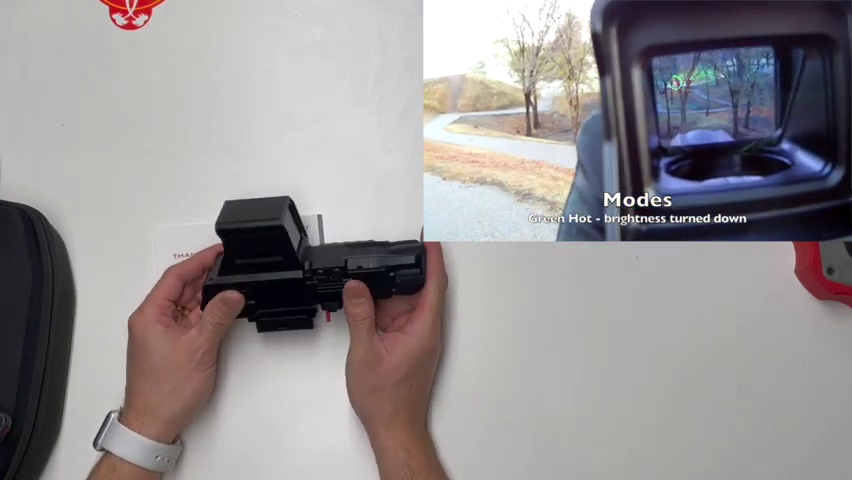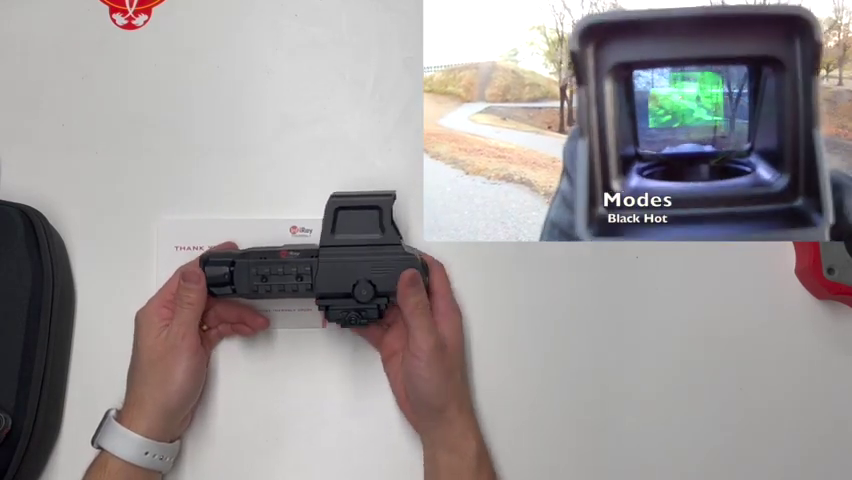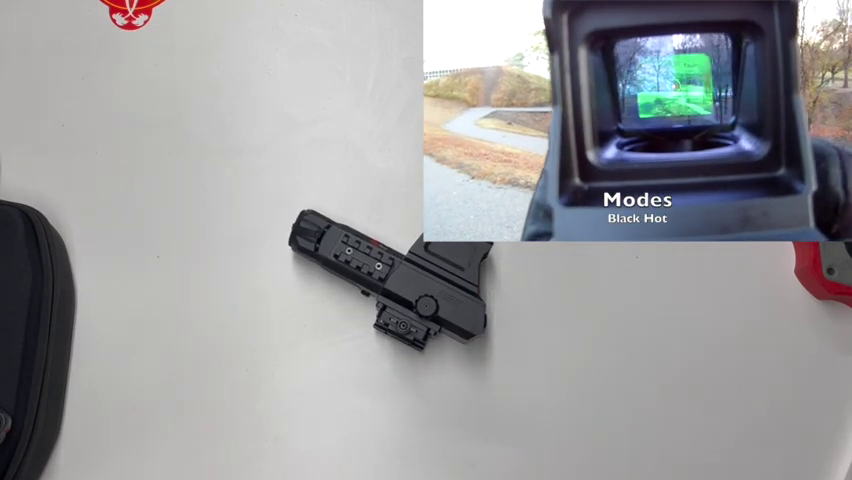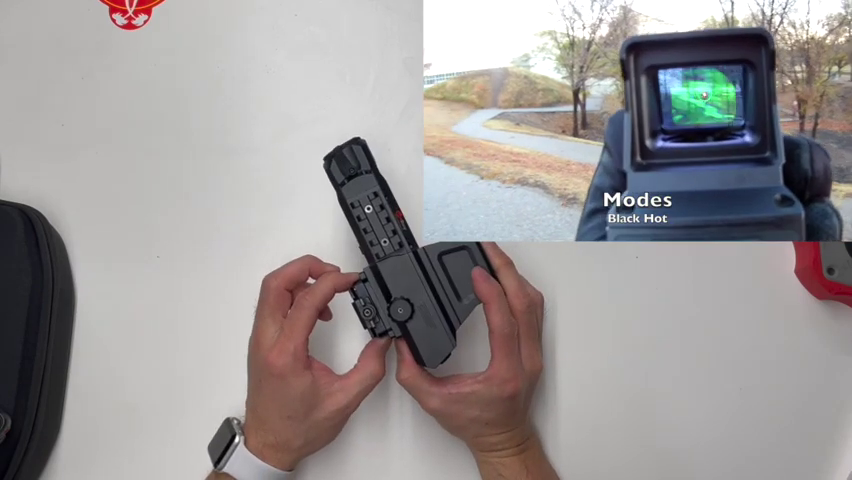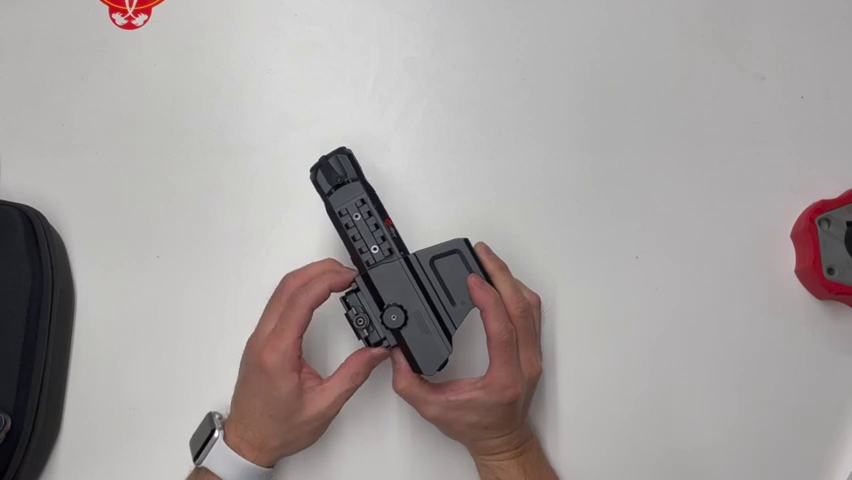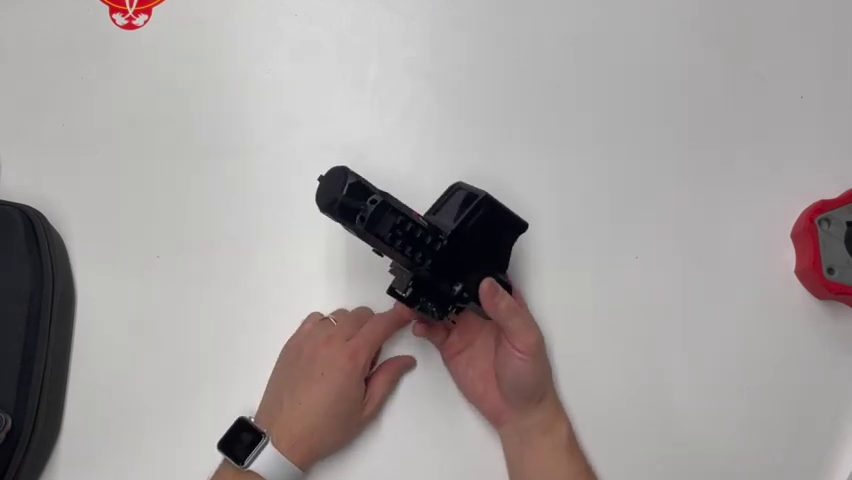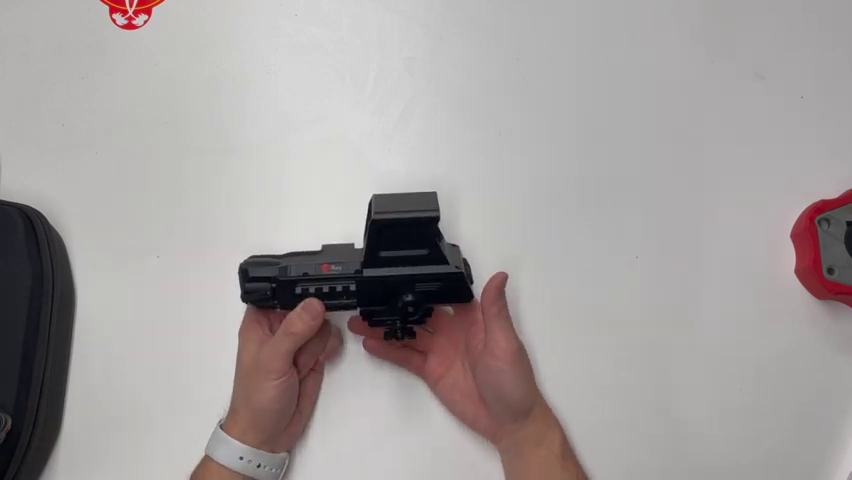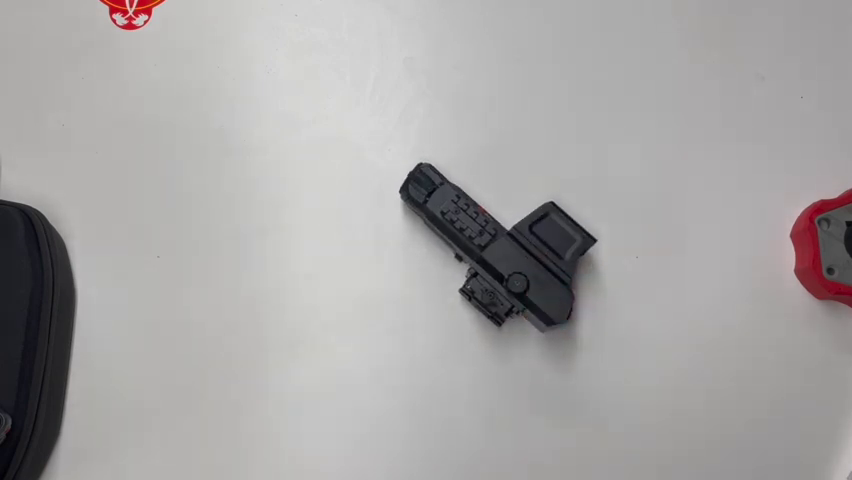The number one thing is that the footprint is fairly large. Let me throw it on a rifle so you can get an idea of what it looks like. Before I do that, this bottom part here moves ever so slightly in order to absorb the recoil, and I imagine that's to protect the electronics in the optic. So that's part of what that is. But you're going to see that it looks a little cumbersome on a rifle.